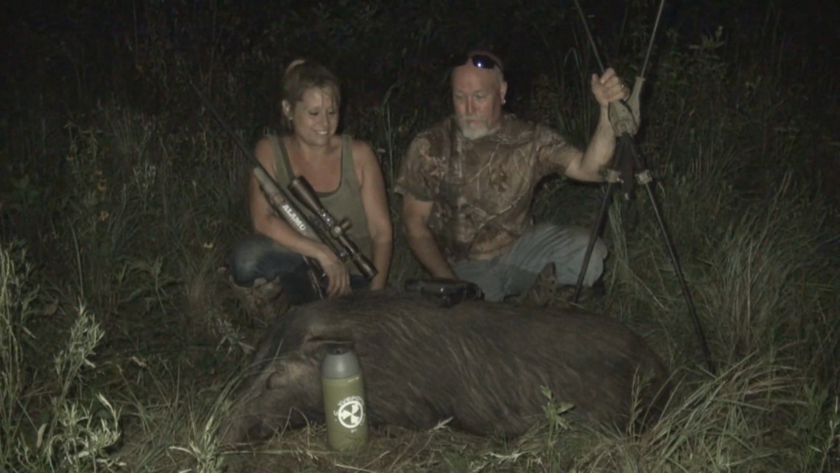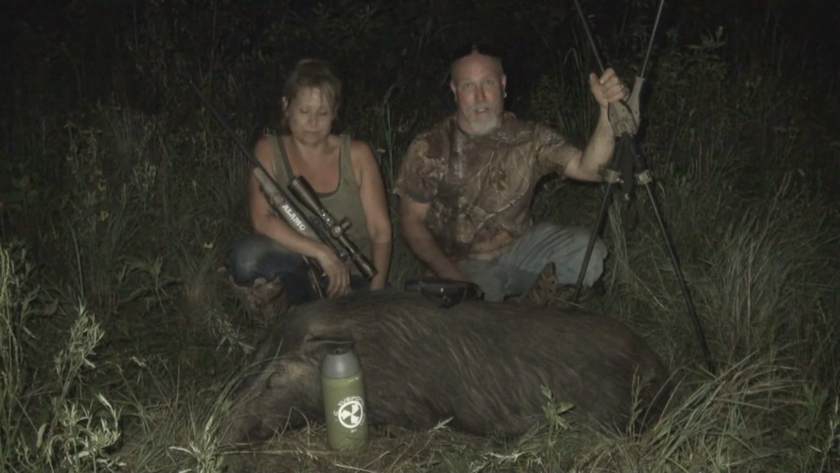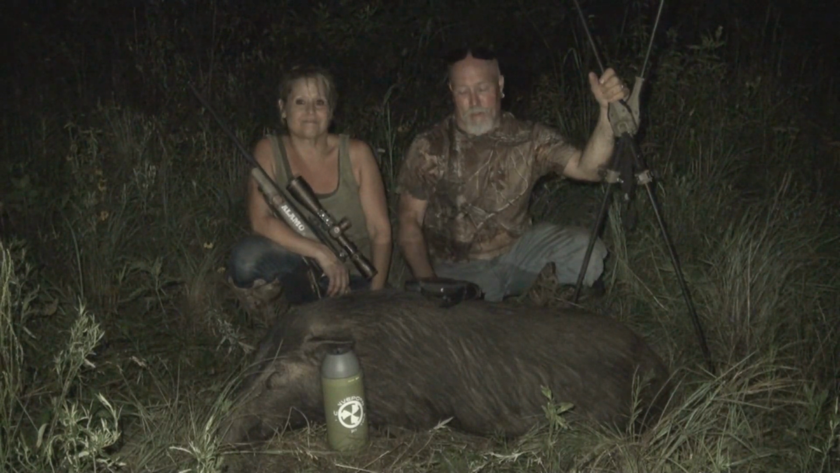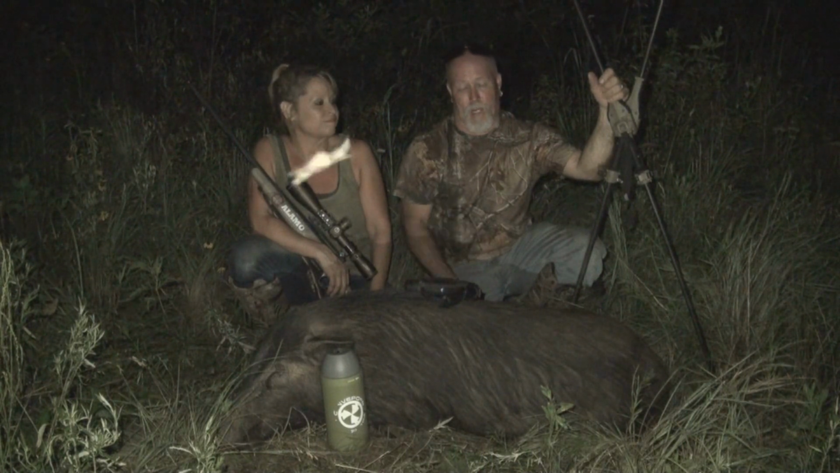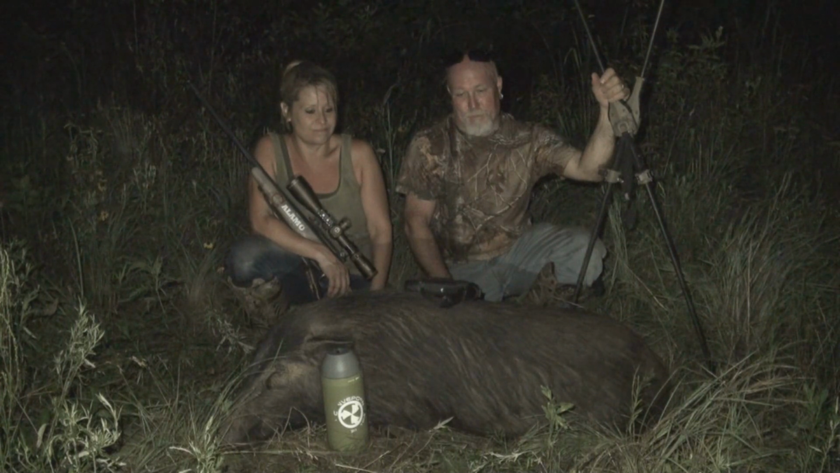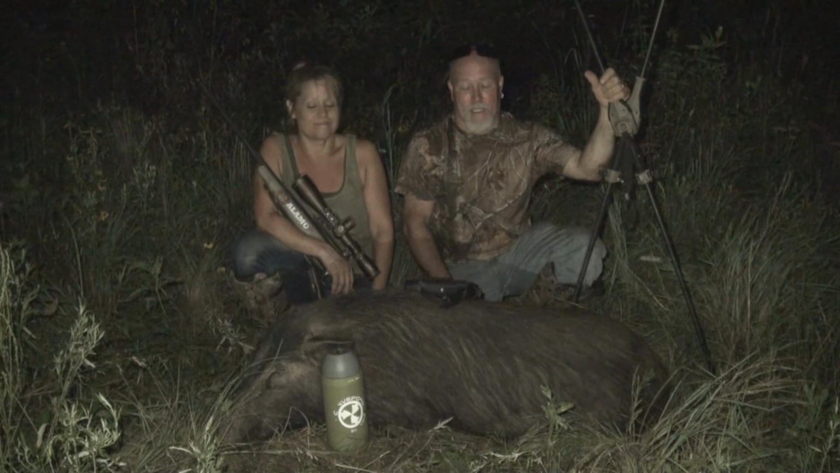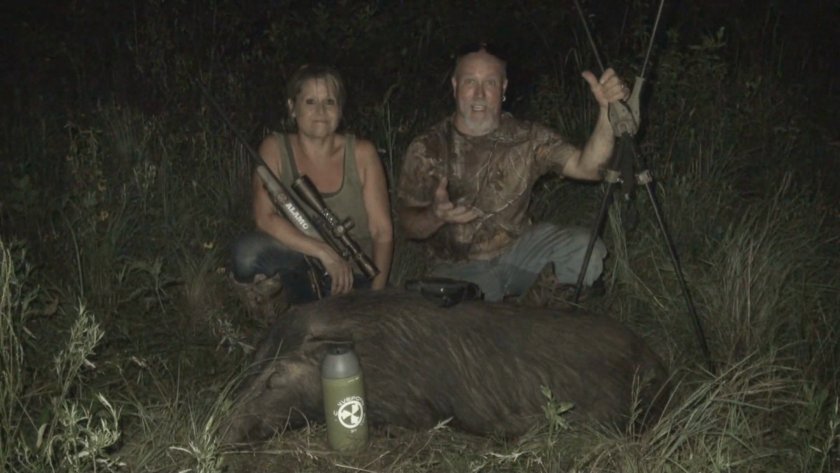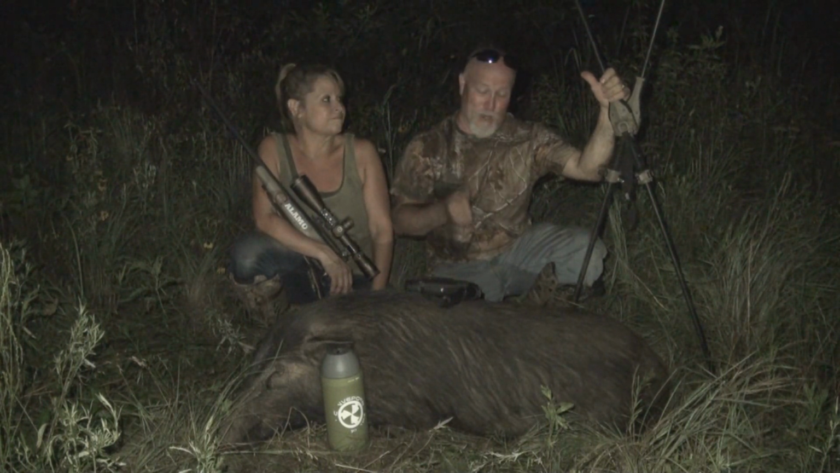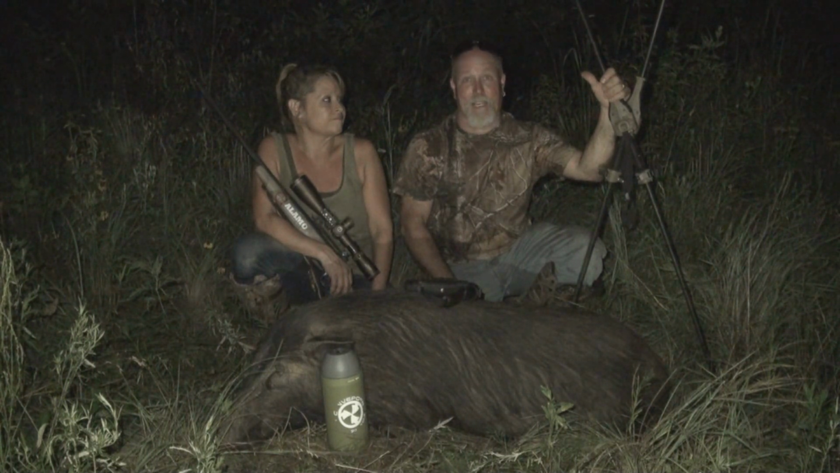We could hear the hogs crunching the plums, and we went ahead and tried to start with boar specific sounds, and nothing changed. We didn't hear any boars respond, and we could still hear the hogs crunching on the plum seeds. And so I switched to the rally, and immediately we could hear hogs responding vocally. And that's how specific to sex these sounds are. We were using boar specific sound, they ignored us. We switched to the rally, which is a non-specific sound, and immediately they responded.